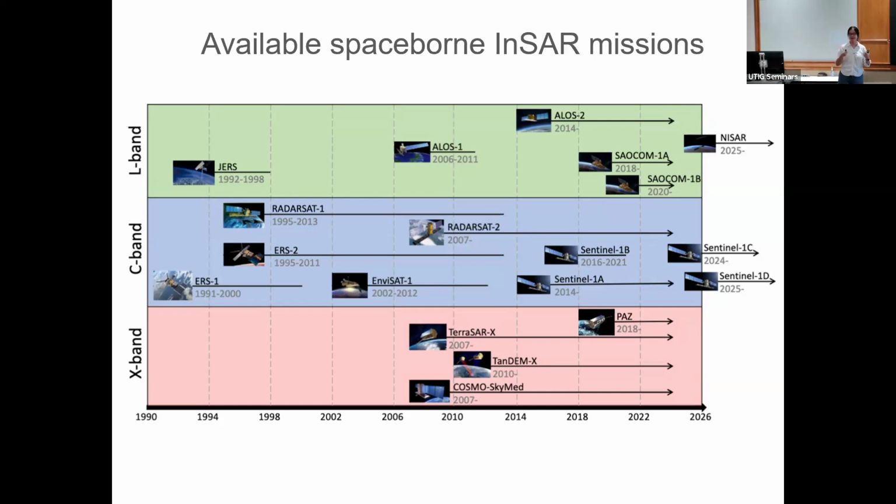And I want to mention this. Sometimes when you have a field that suddenly starts from no data, very poor data, to tons of data, right? They're talking about petabytes of data. And so there will be a lot of opportunity to be able to see things that happen on the Earth that have never been seen before. So it's an exciting time for InSAR research.